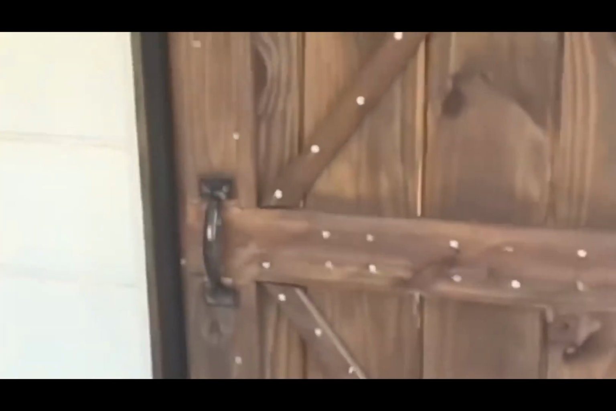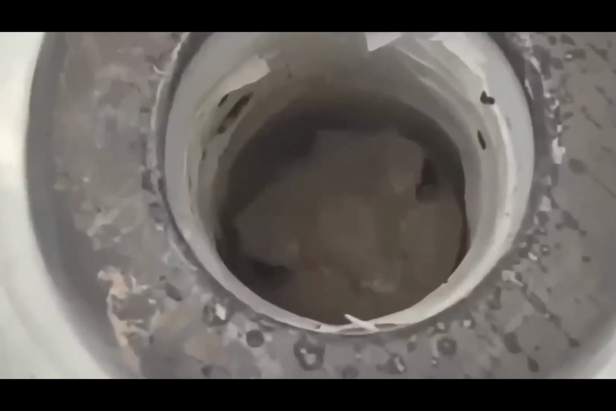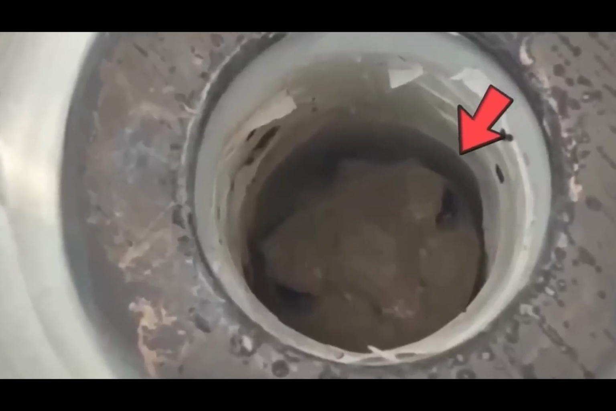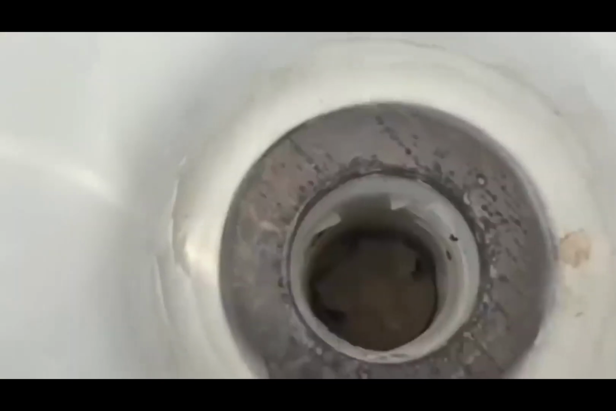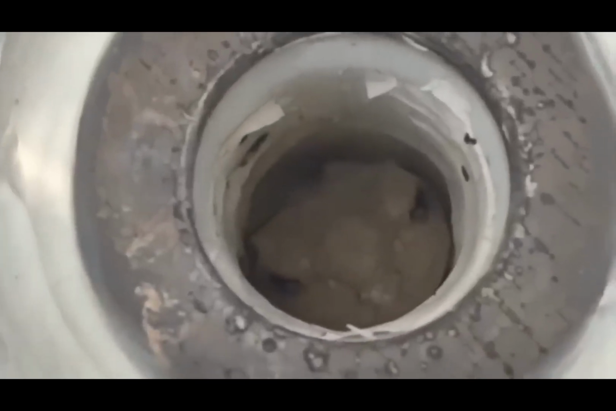I don't know if any of you might have guessed it, but this one is also from Florida. She wanted to check the outside bathroom, which was along the pool, and it seemed all fine until she went up close to the sink and found this thing hiding inside. But the question here is, what was it? A snake? A lizard? A gecko? And because it's Florida, we can't really say anything for sure.